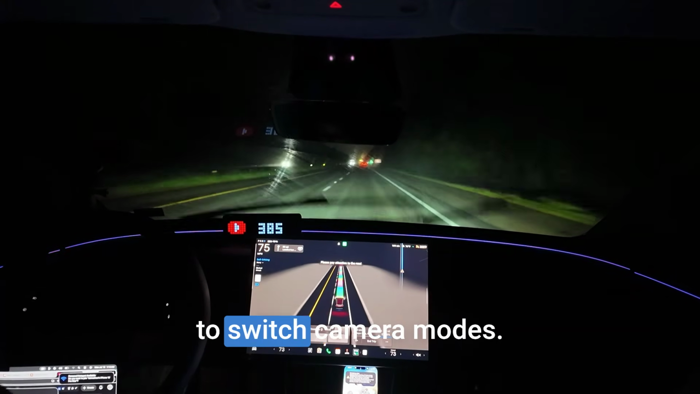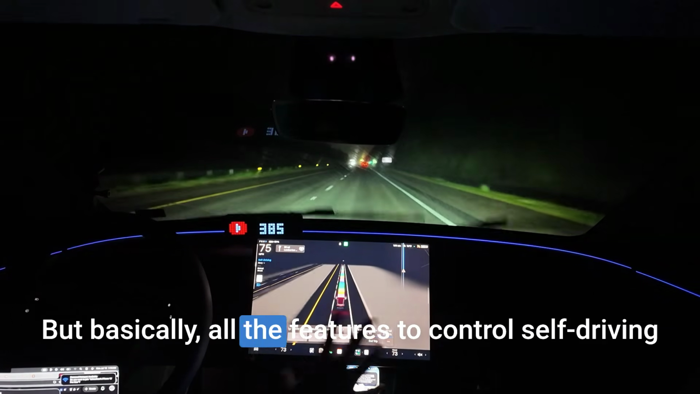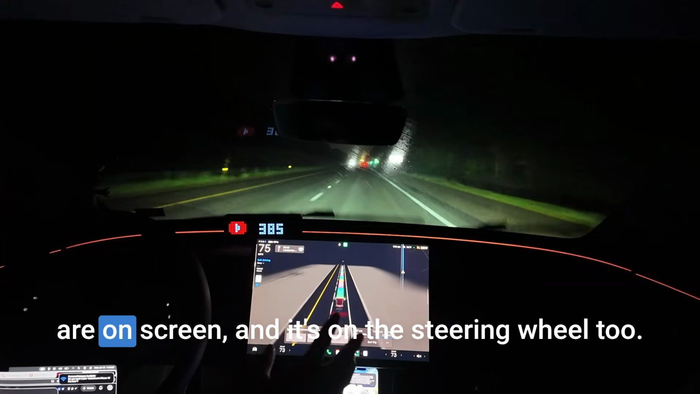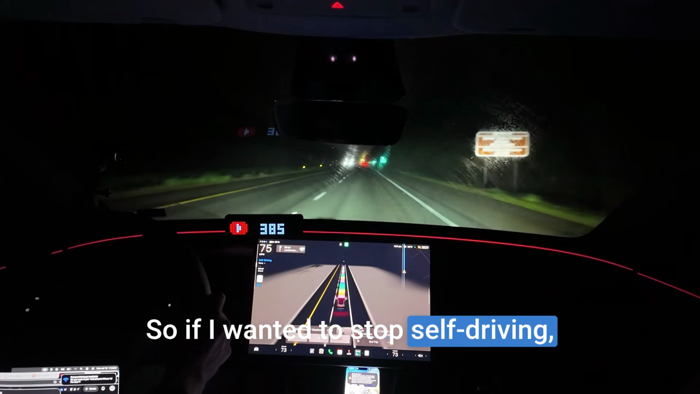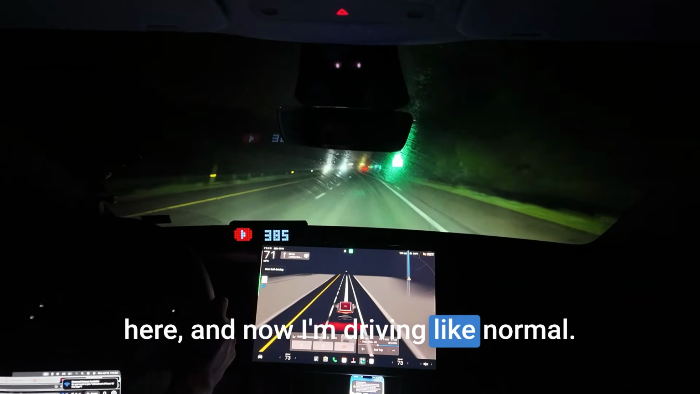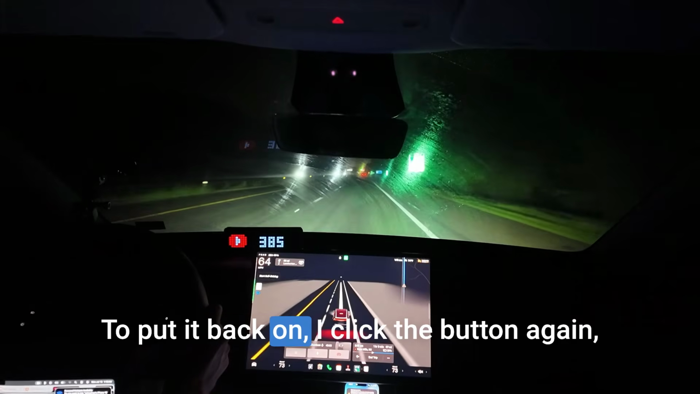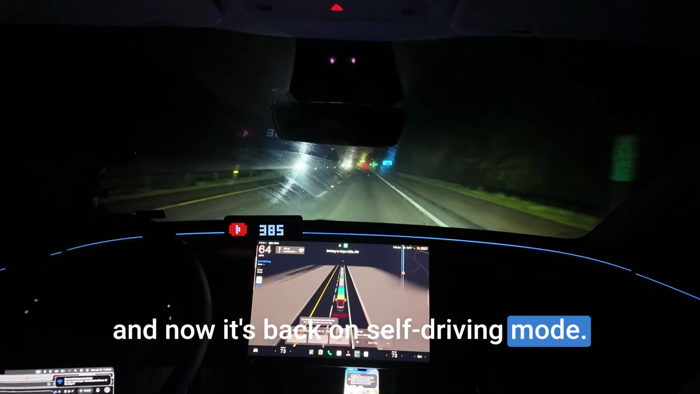Yeah, I would have to switch camera modes, but basically all the features to control self-driving are on the screen, and it's on the steering wheel too. So if I wanted to stop self-driving, I would just click this button right here, and now I'm driving like normal. To put it back on, I click the button again, and now it's back on self-driving mode.